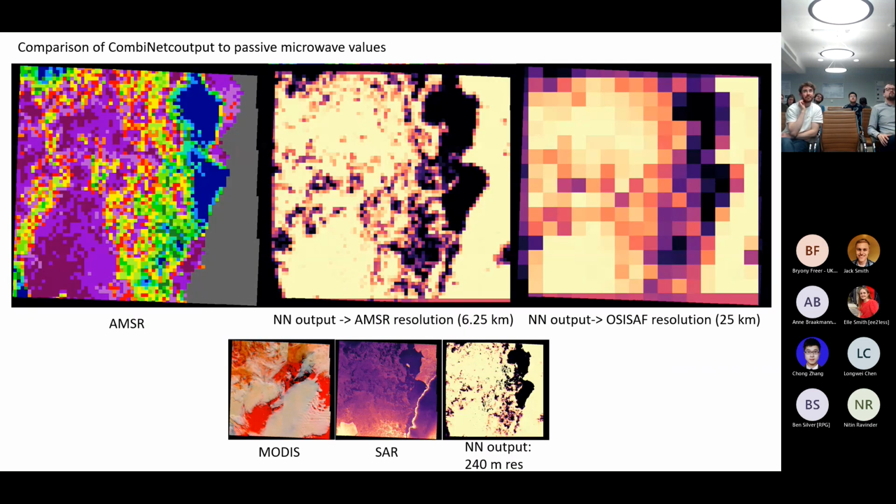And the final thing I just wanted to show you is to go back to what I was saying at the start, which is that currently when it comes to navigation in Antarctica, the primary tool that's used is AMSR, which is this passive microwave data, which is shown here at 6.5 kilometer resolution.